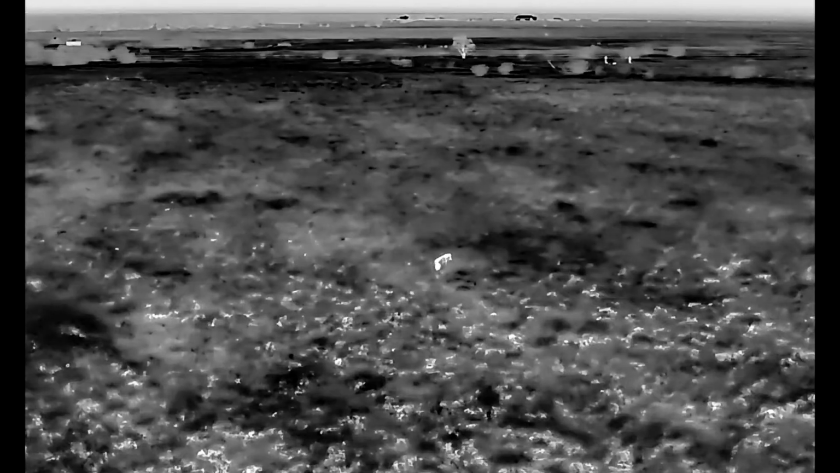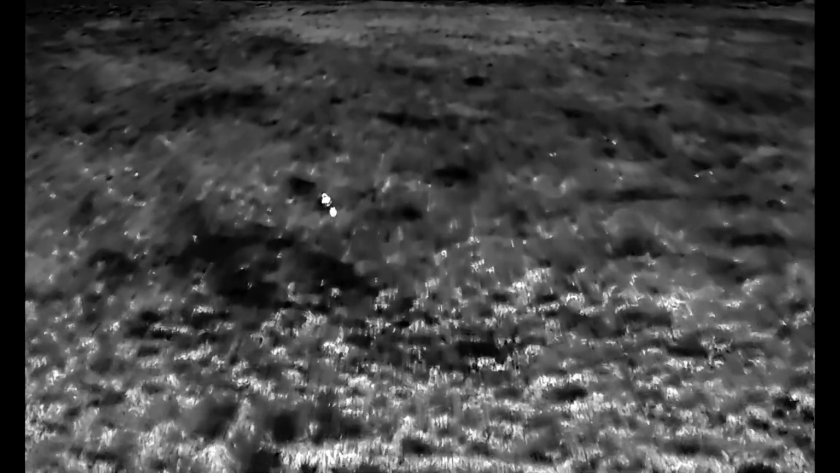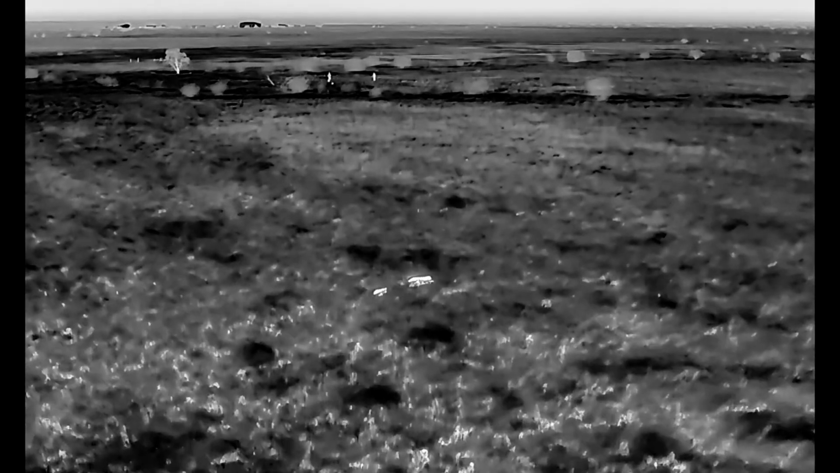Now, while we were walking in the dark, Will had the thermal camera focused on the pigs, and you can see us walking towards them behind. The wind was blowing from behind our backs, so this would play into what was just about to happen.